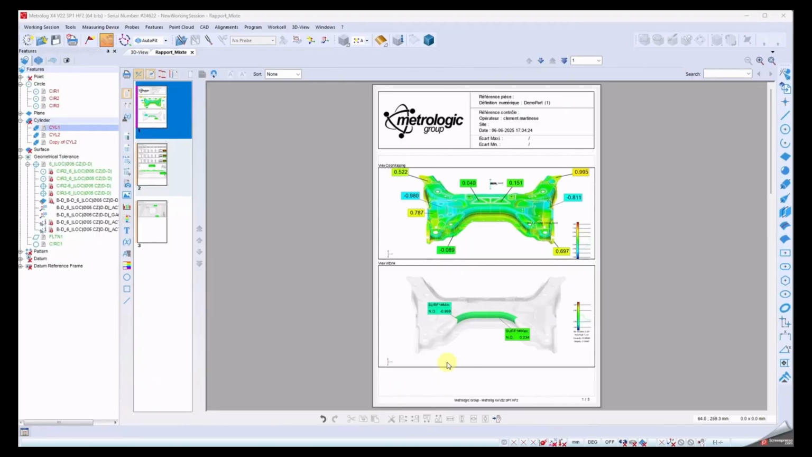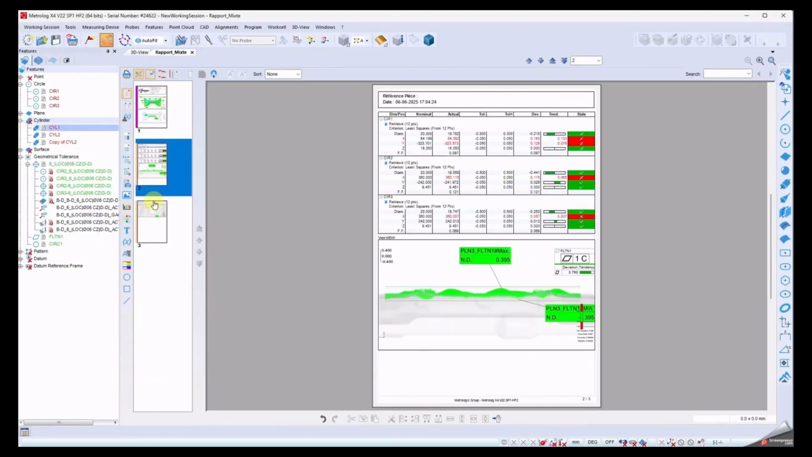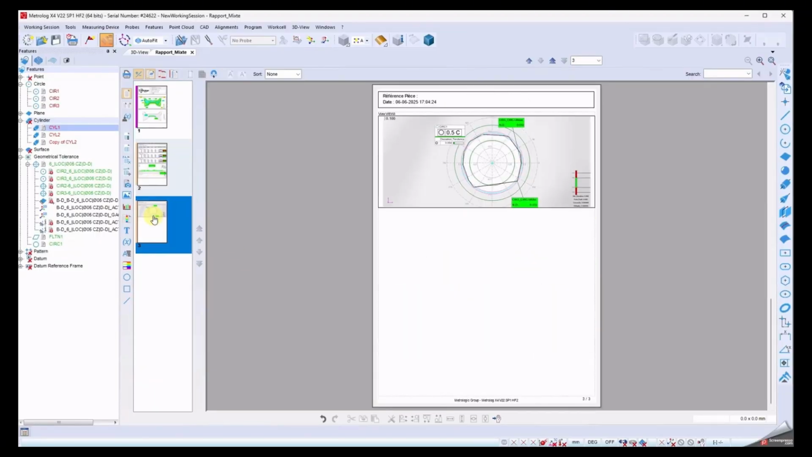And finally, create your report with total freedom. Just drag and drop your results and views. Simple, fast, and efficient.